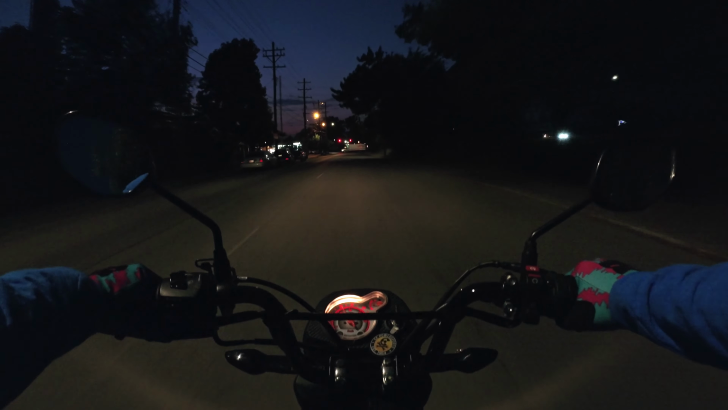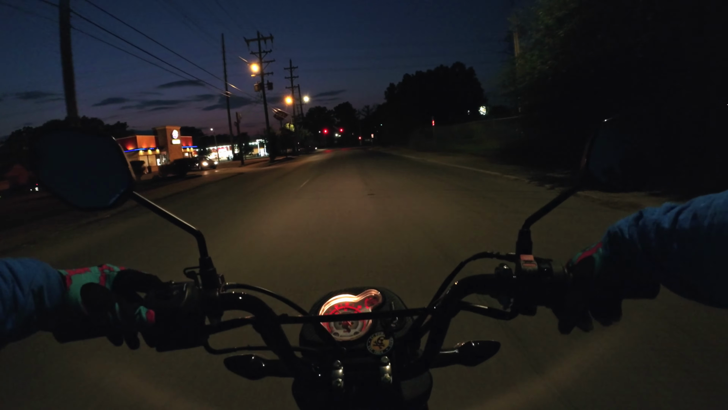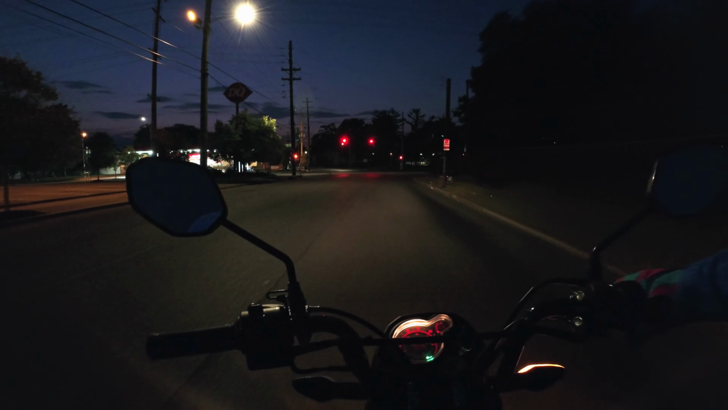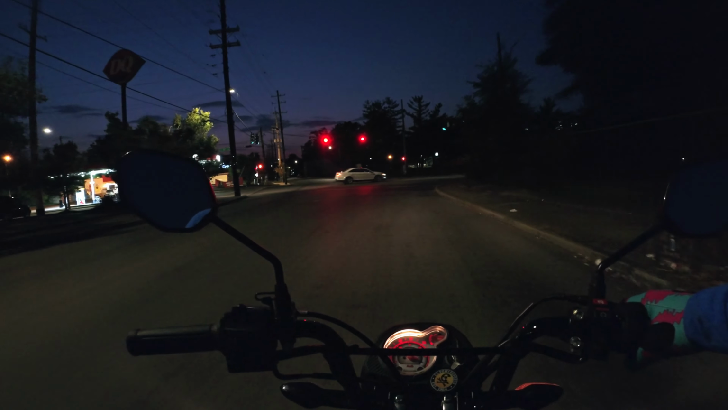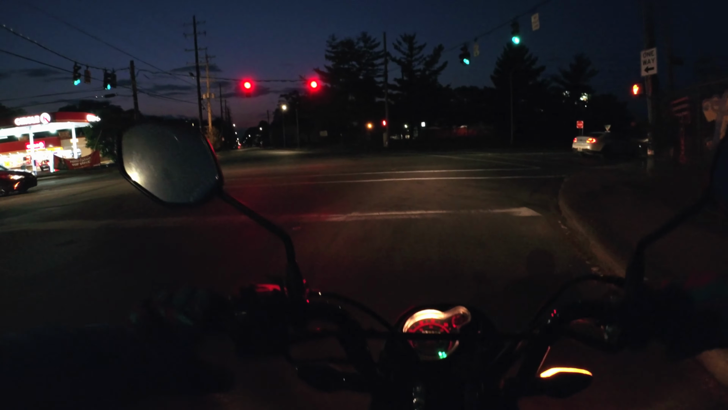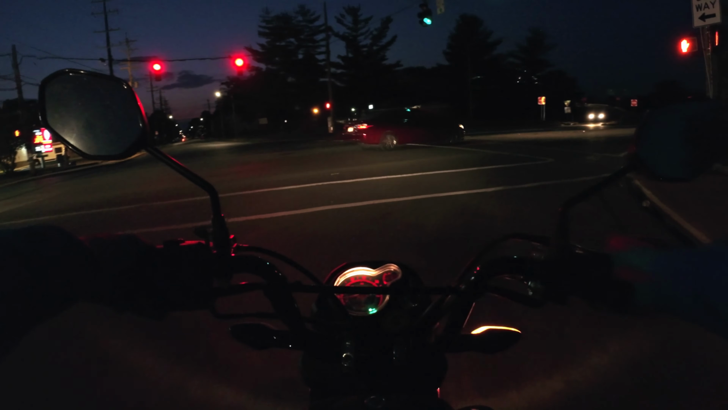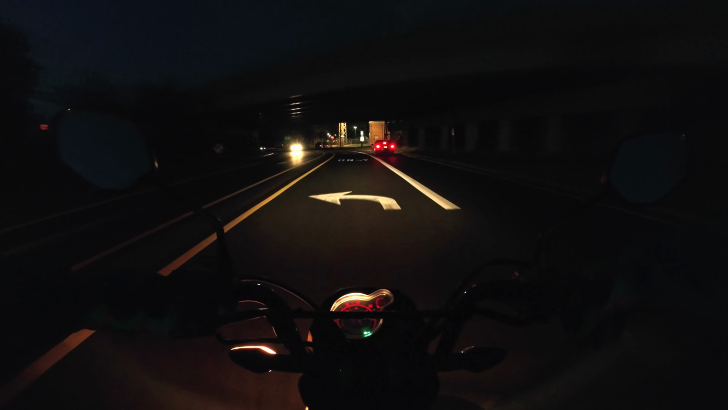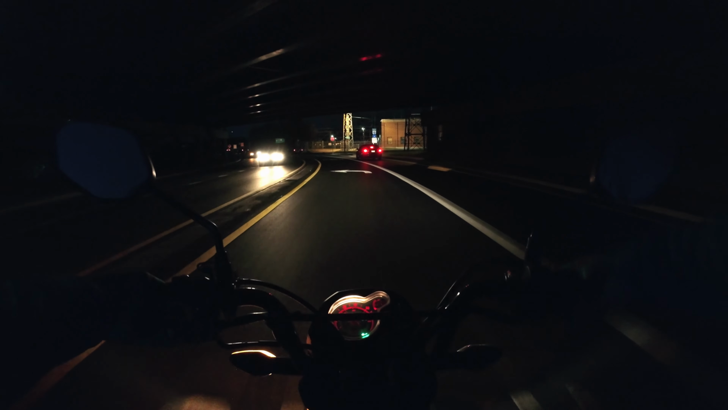And like I said, I've gone through here before on an e-bike, not this exact path, the general area. And I've gone through before in the daytime to sunset. You can never tell exactly what you're going to get or what you can expect when you go in some areas of town.